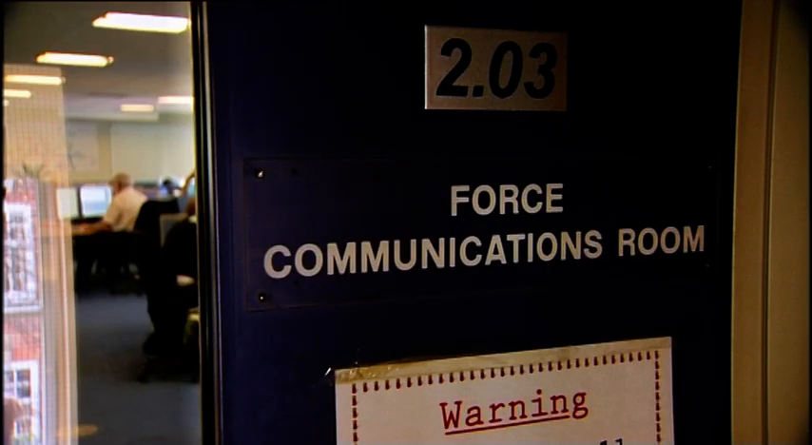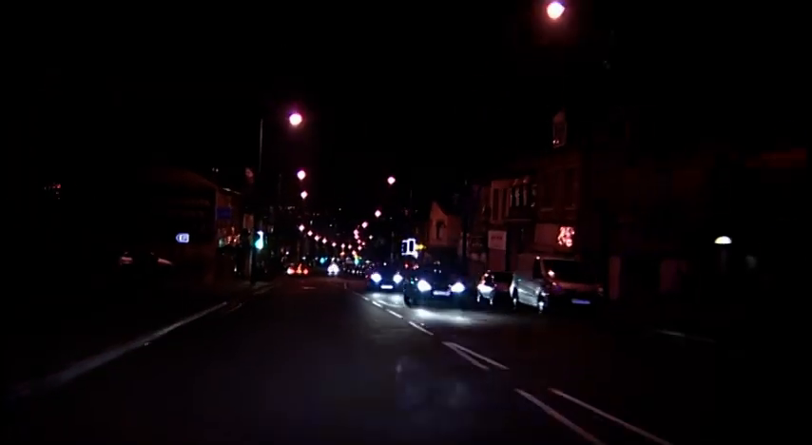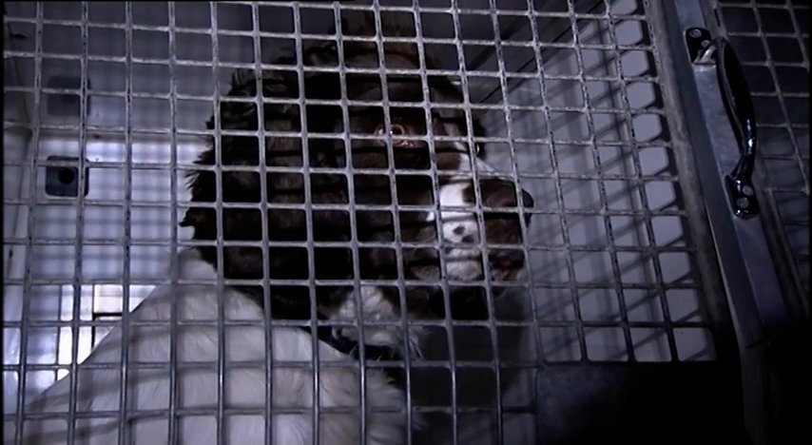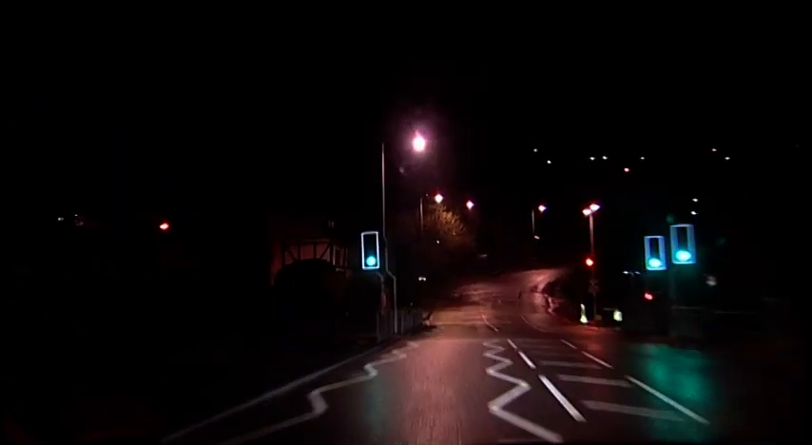Extra Delta 185, I wonder if you can start making your way, please, into the area of Hedgeway at Bullroyd in Bradford. A car has been stopped by police and the driver and the passenger have run off. No time to drink coffee. That will have to wait until later. Zeus is needed. Extra Delta 185, we've got a white male with short hair wearing a light-coloured T-shirt.